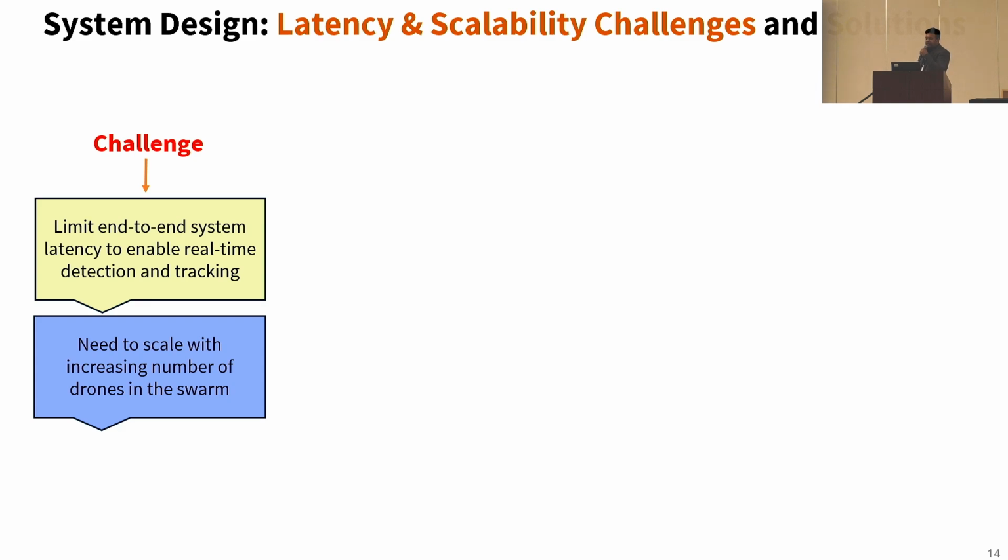And the final challenge of our system was to keep the end-to-end system latency to a minimum, and make the system scalable to increasing number of drones. To achieve real-time detection and tracking, we need to use some innovative computer system techniques, and we make multiple directed efforts to optimize the performance of our system.